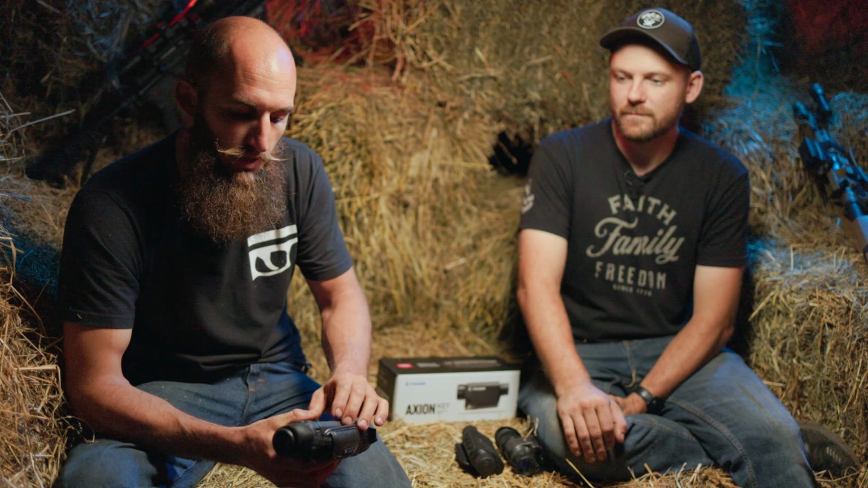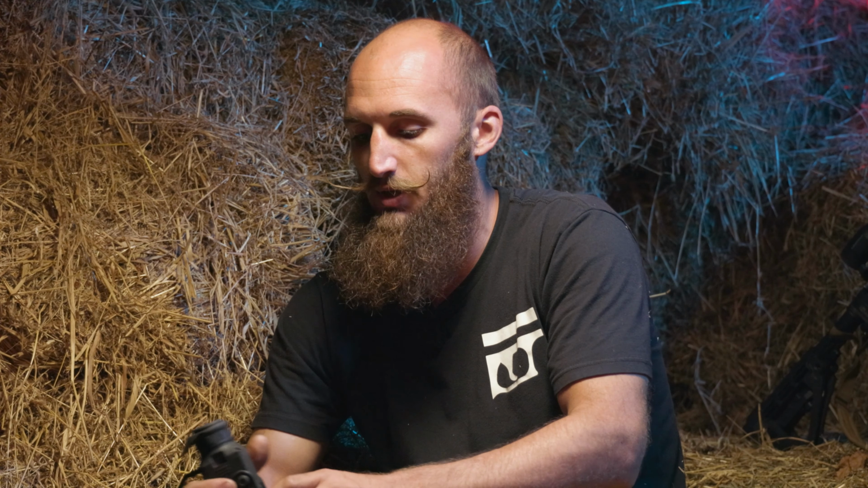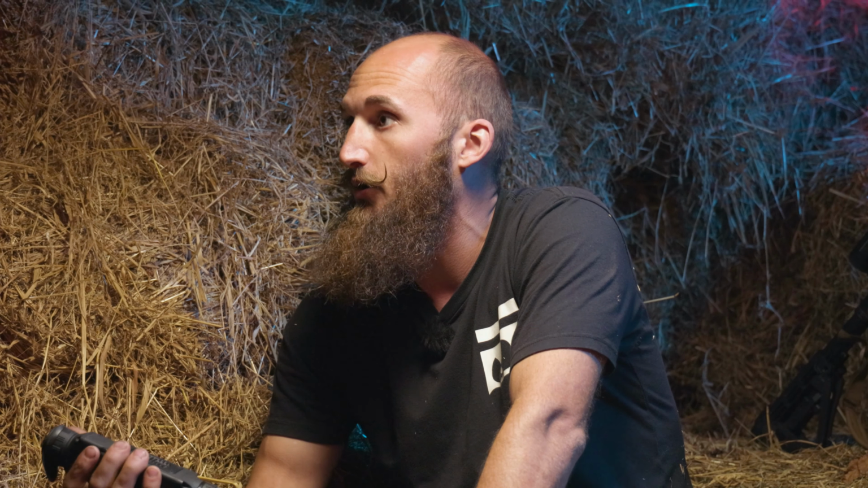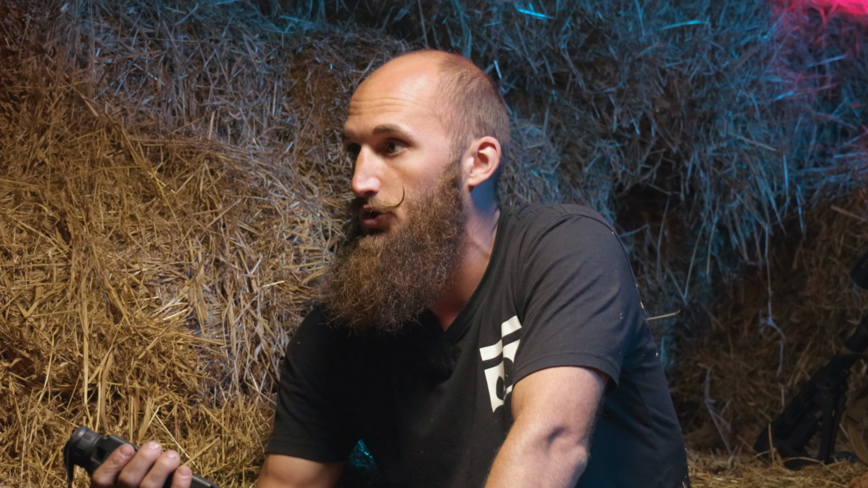I have 2 batteries that I keep with me at almost all times, and when we go out predator hunting, I fire this bad boy up and it does not shut down until I decide to shut down.